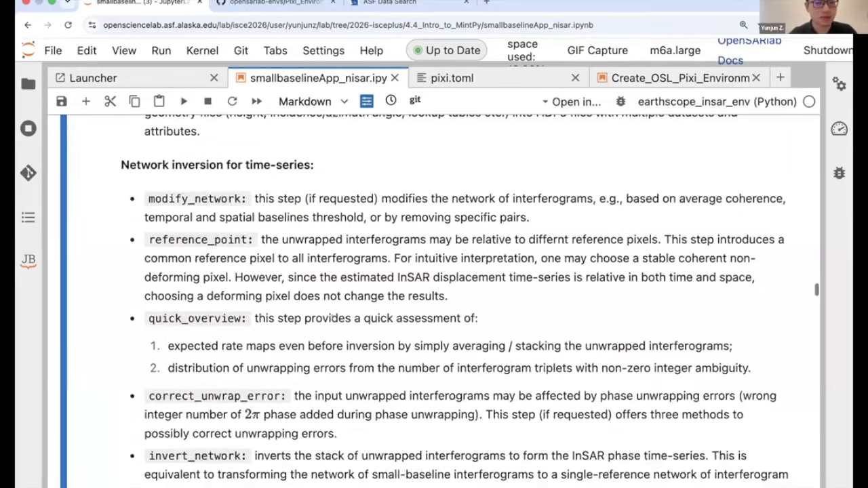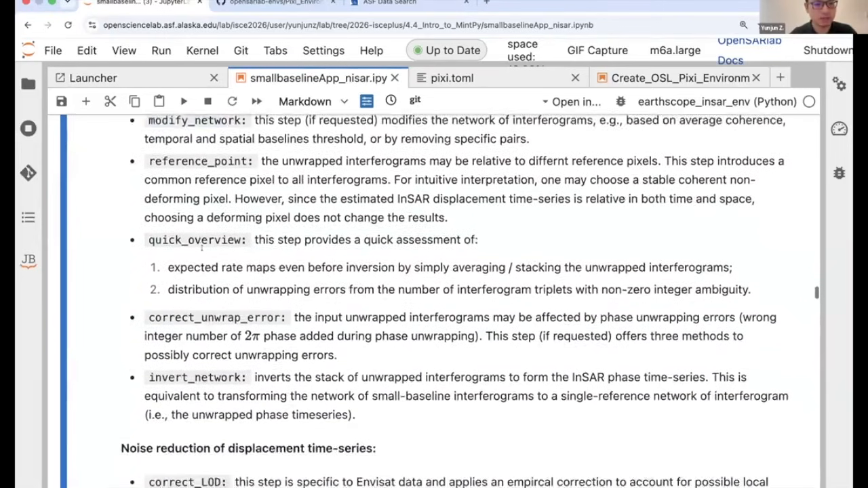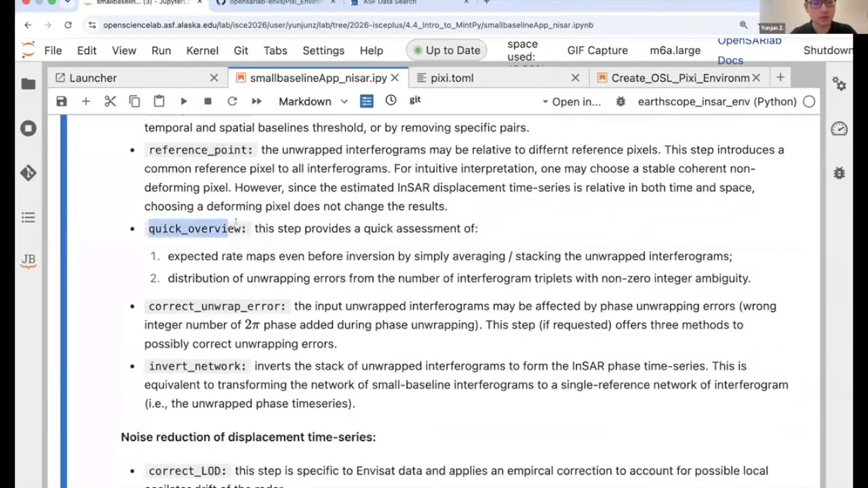And the next one is the network inversion part. This part we already covered, and we will say a few more words afterwards. But before that, we'll show a quick overview. This step is not doing anything specific, but it generates a quick overview of your InSAR stacks so that you can have a grasp of what your dataset quality looks like.